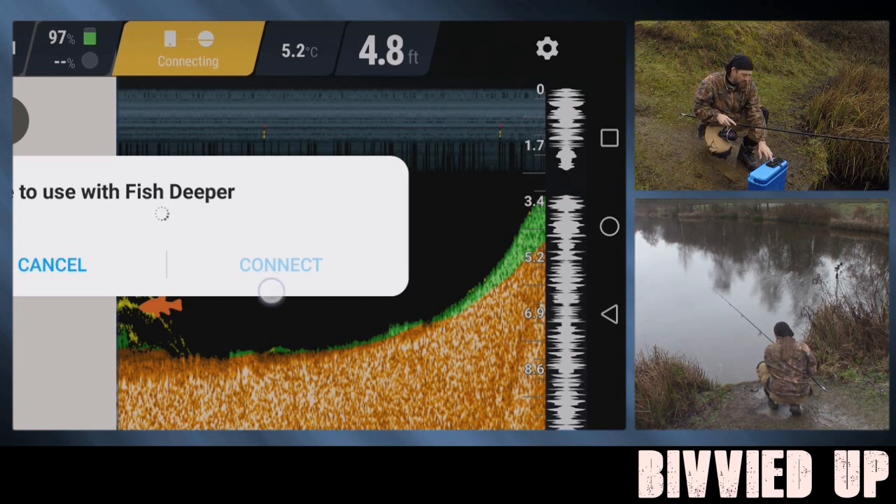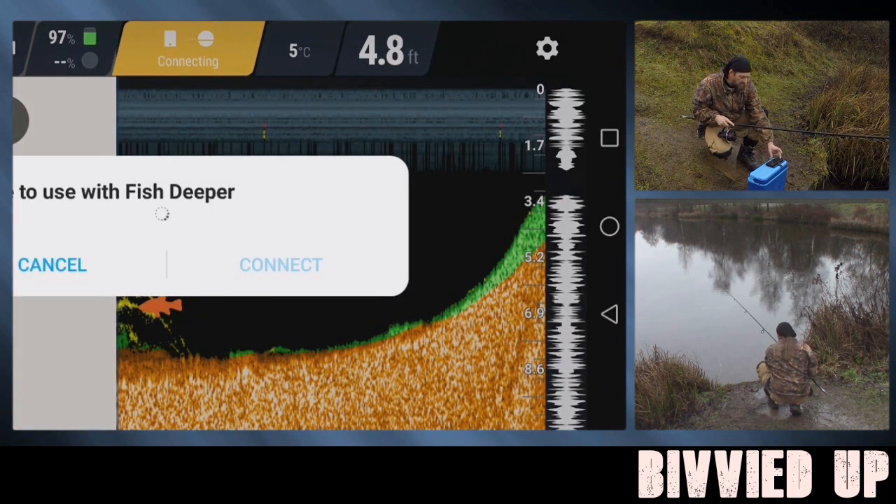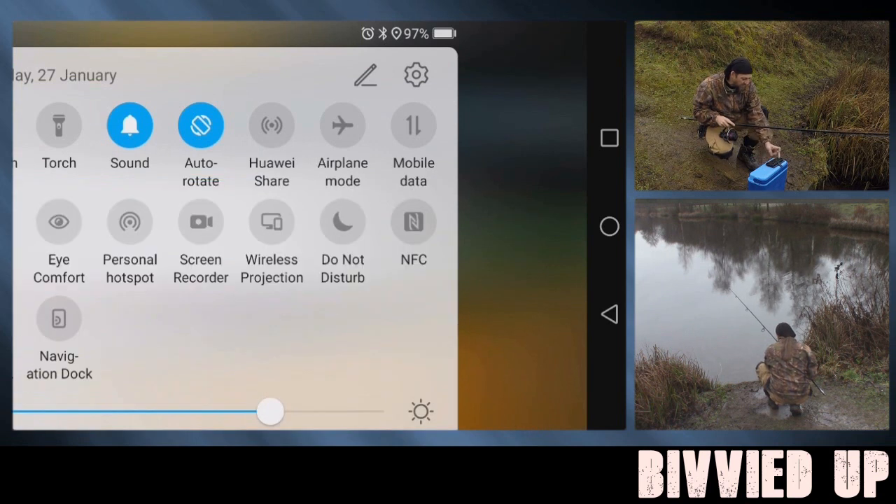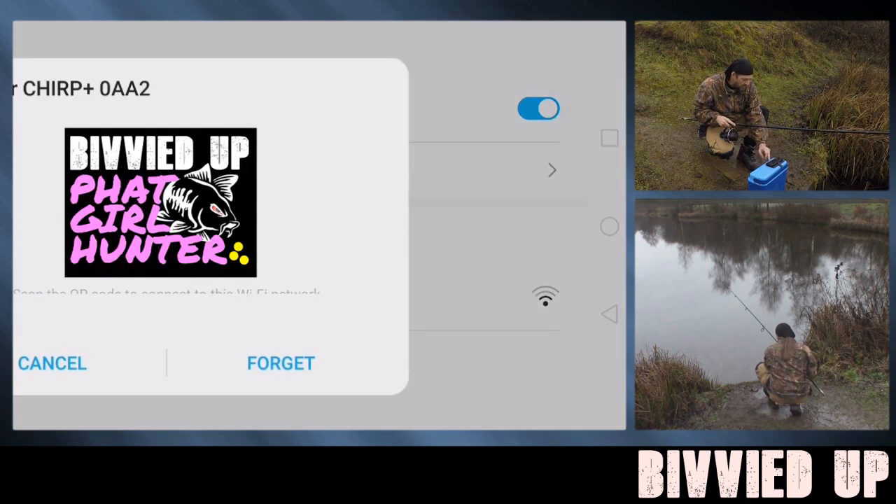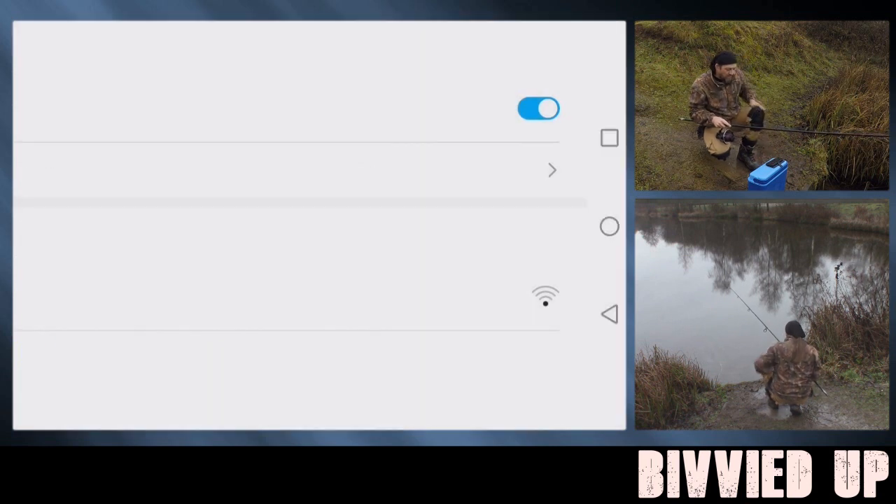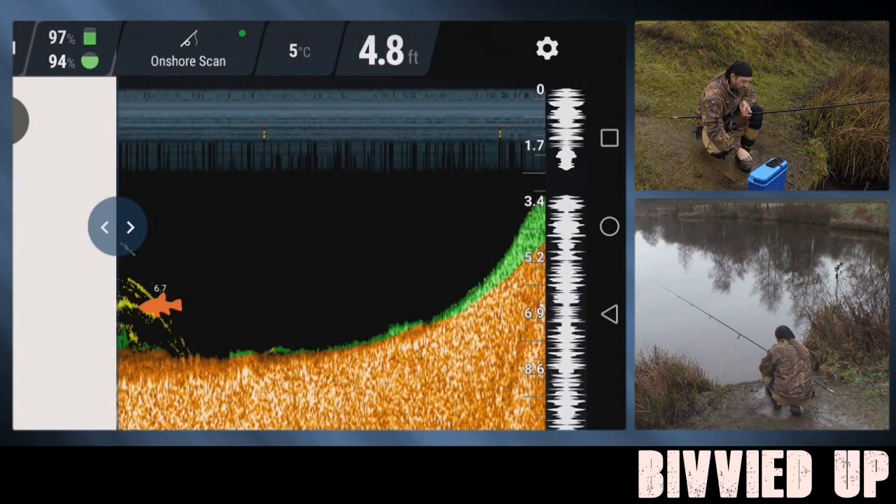Oh, come on. Now it's playing up. This is the trouble with technology, isn't it? When it don't work, it don't work. Connect. Let's go back to... bring it a bit closer, see if we can pick the signal back up again. That's better.